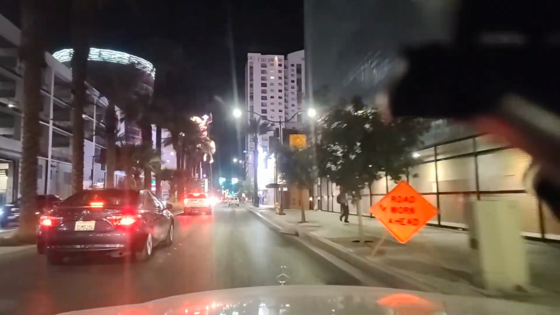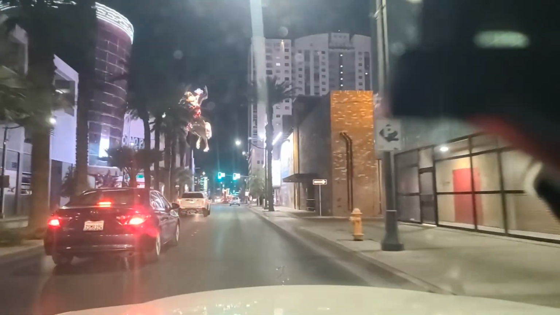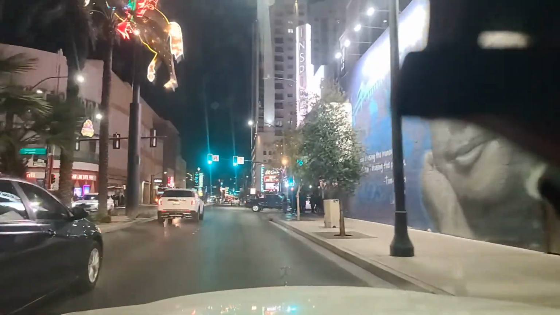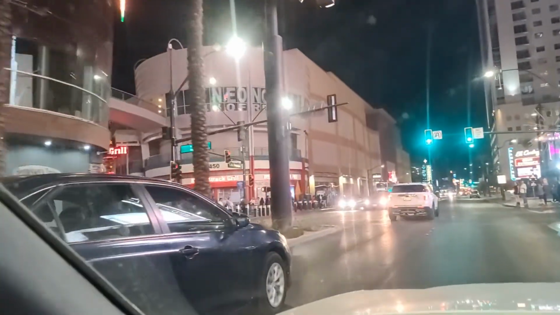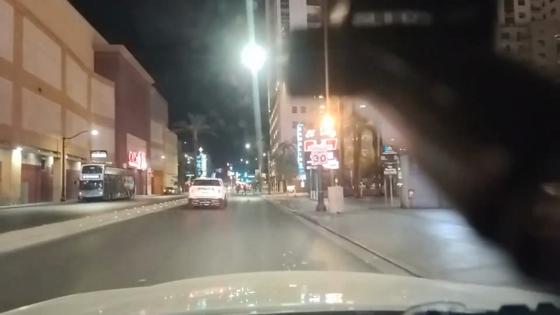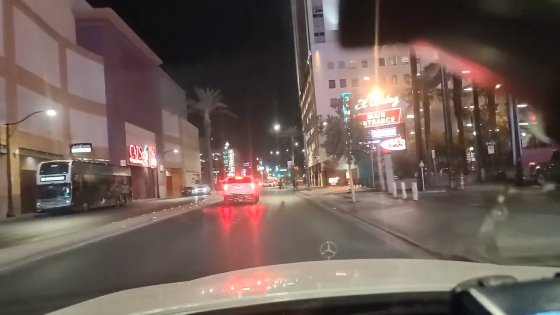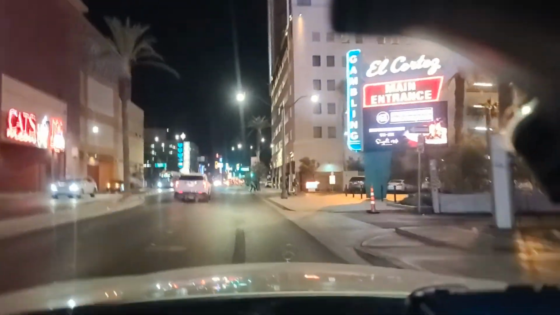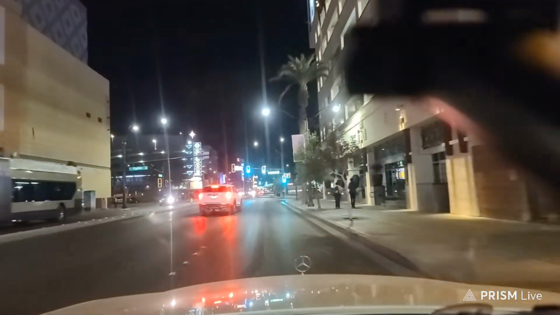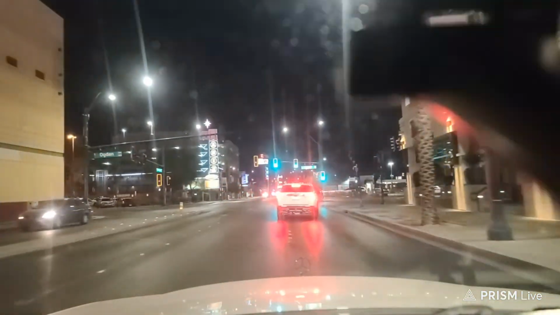And the next light up here is Fremont Street, with the Fremont Street Experience immediately to the left. There is Heart Attack Grill, where if you're over 350 pounds, you eat for free, and, yeah, that car's blocking it. That is the Fremont Street Experience right there. El Cortez, over here off to our right. Try and get over on the left here. This is Ogden.